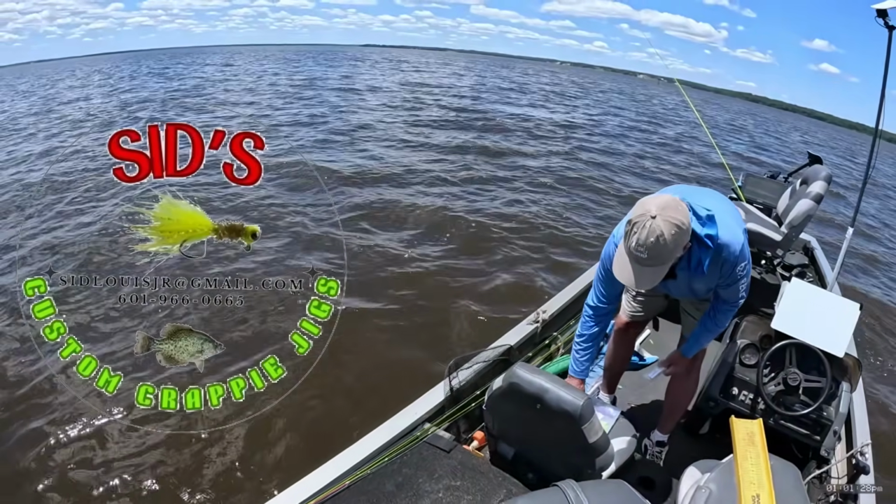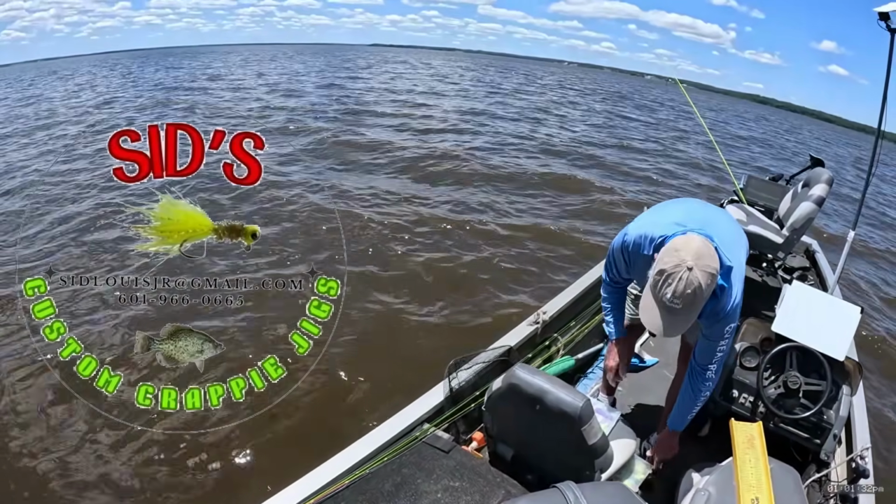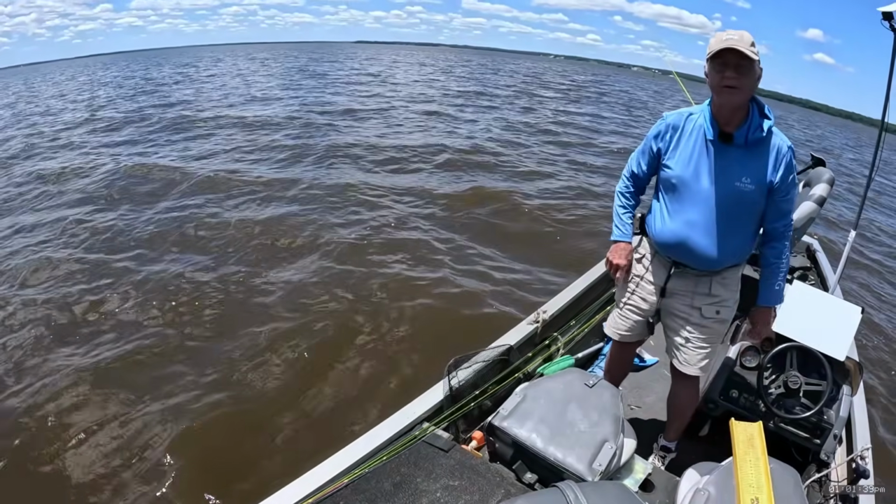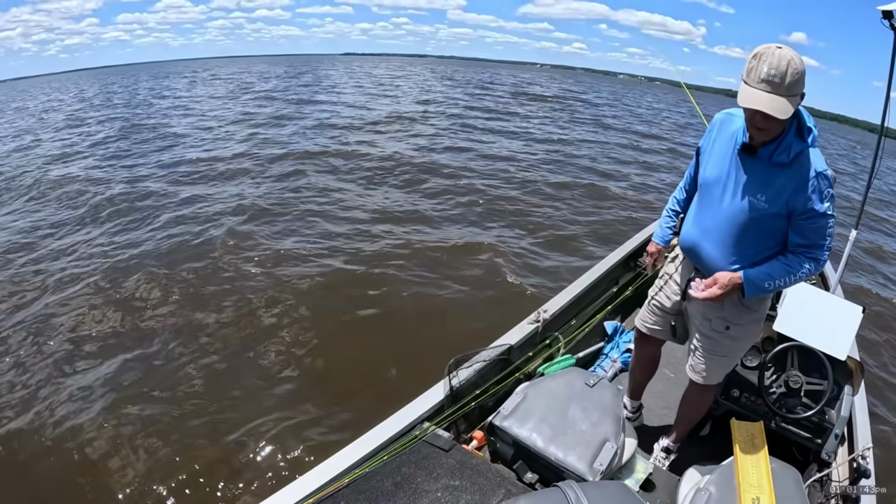Man, you can't hardly beat these. Sid makes some of the finest hair jigs I've ever used in my life. So be sure to order you some and get yourself different colors and try it, because you never know from each day what the color is going to be. I'm changing constantly all during the day.